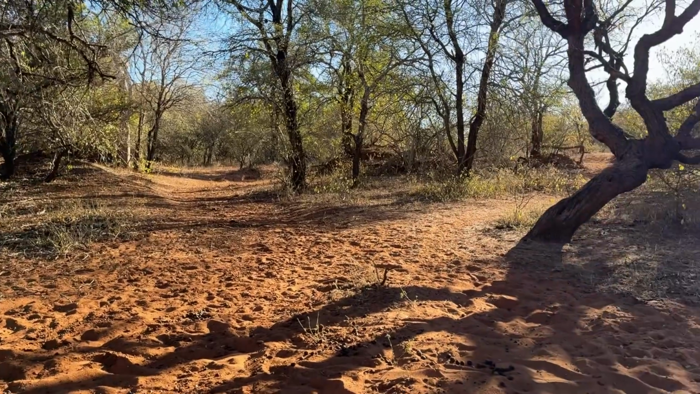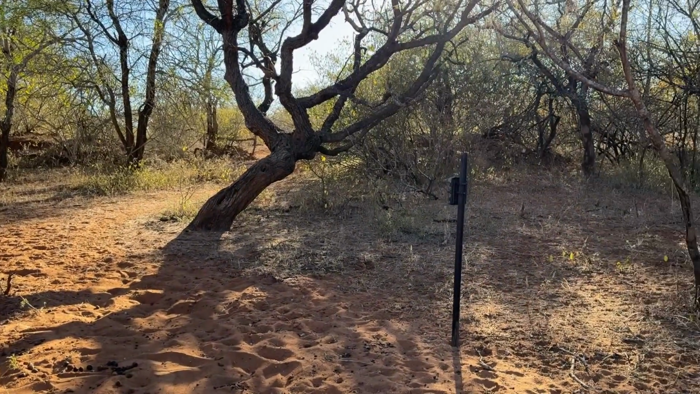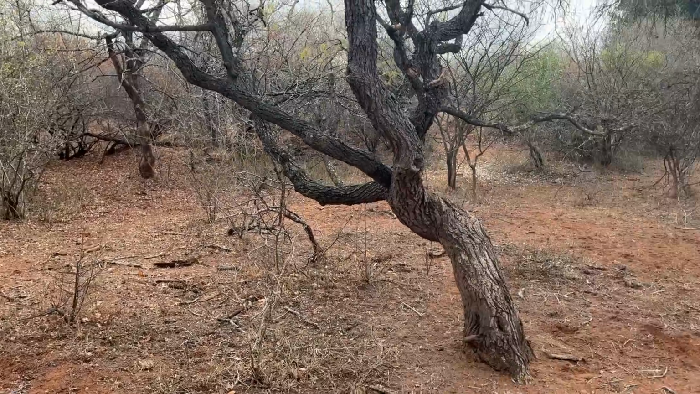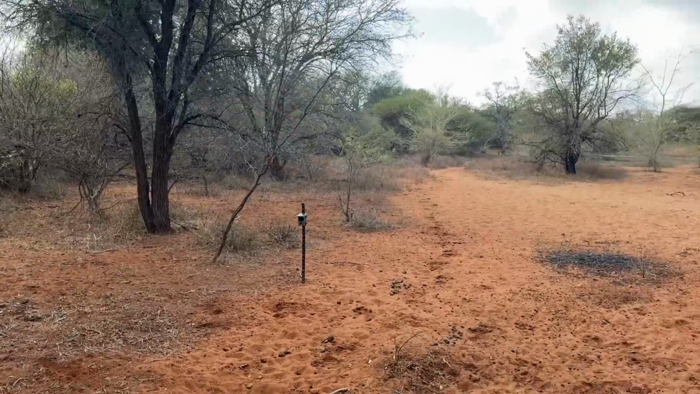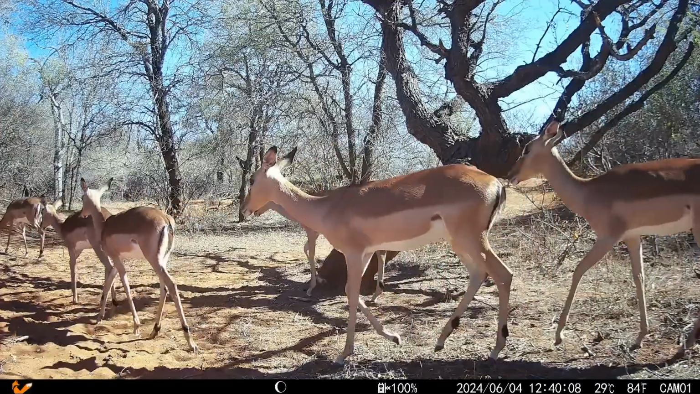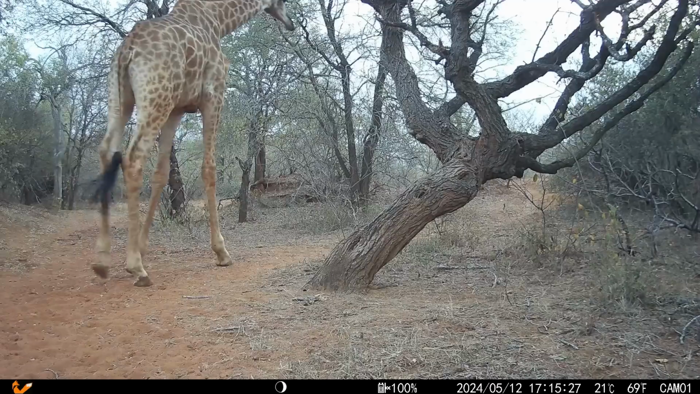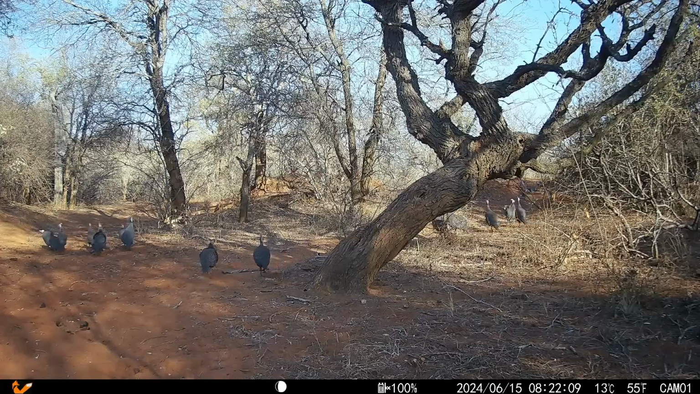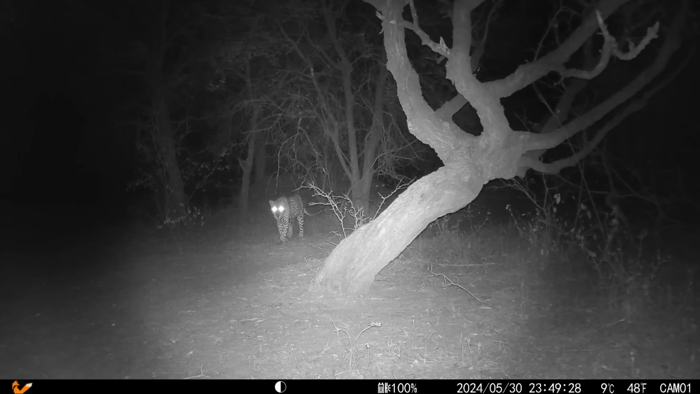I use small solar-powered trail cameras, and each one is named after the viewer that sponsored it. Sharon Thorpe's camera was placed at the sandy inlet of Heron Dam, close to the eastern tip of the estate. It overlooks a very prominent tree, and from the moment that I first saw it, I knew that it would be a great spot to monitor because plenty of animals would have to walk past it to get to and from the waterhole. Kudus, zebras, impalas, blue wildebeest, giraffe, warthogs, waterbuck, guinea fowl, spotted hyena, and even leopard.